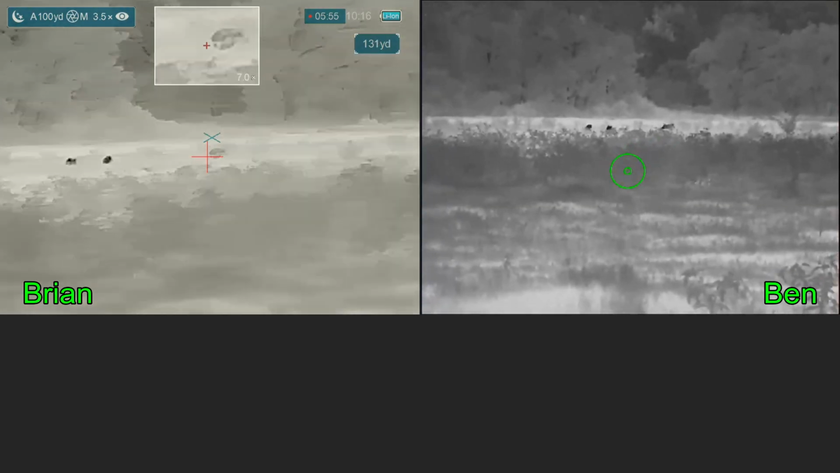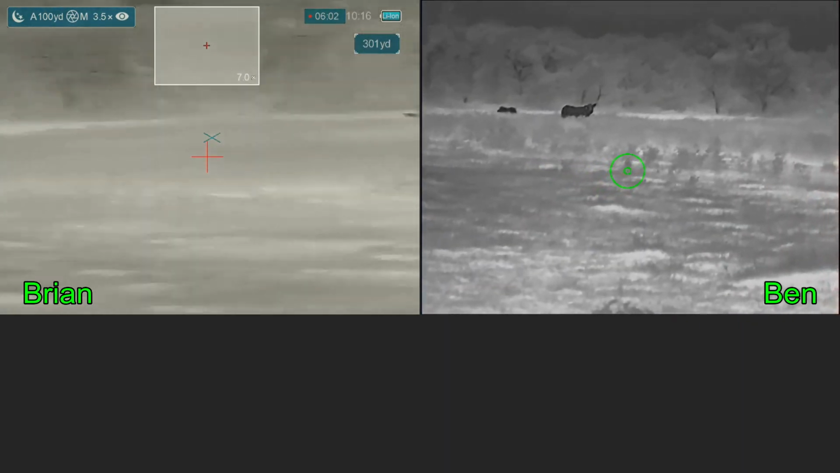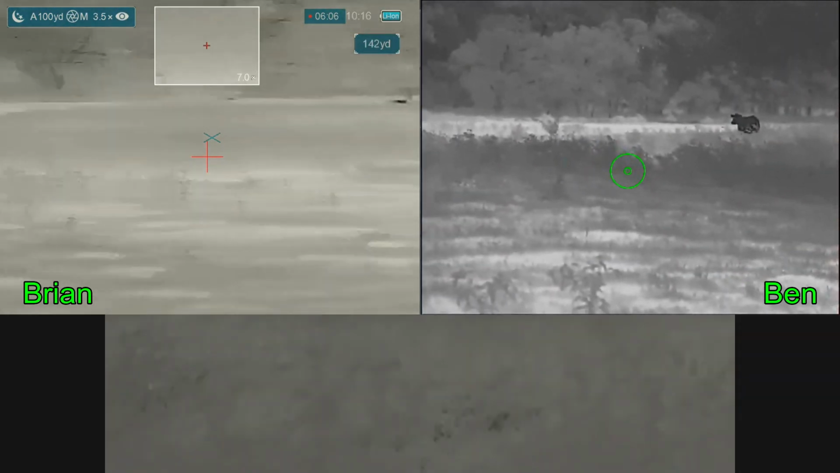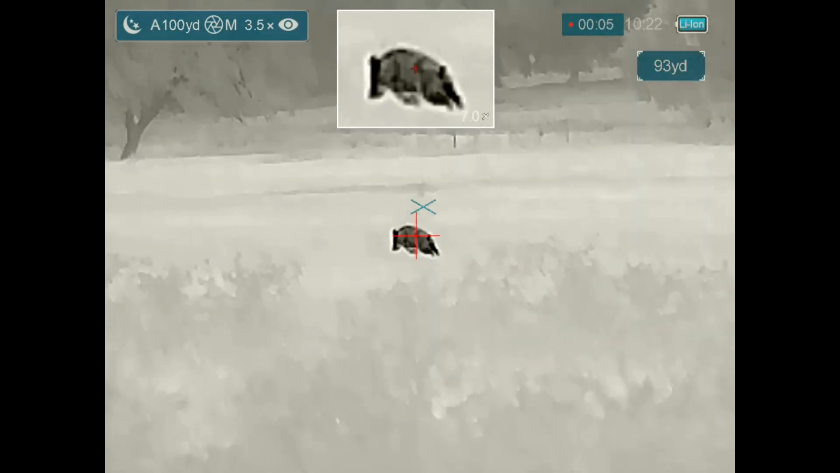Watch the cows. But we never see my hog again. Of course, once I get into the thick stuff, we can't always distinguish between cattle and hogs. Have to be a clear shot. However, we had one return. 3, 2, 1. 2 hits, but it does not go down.